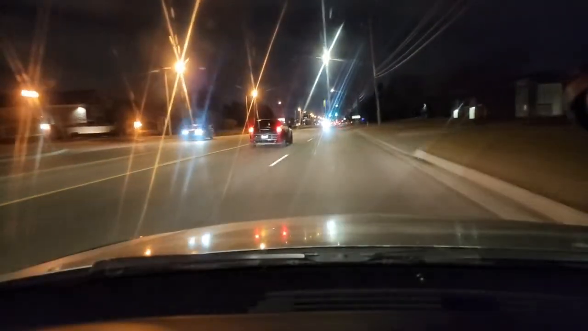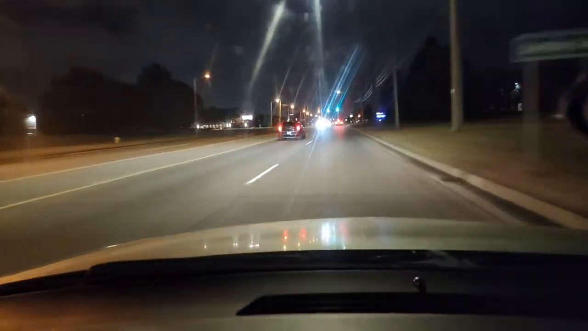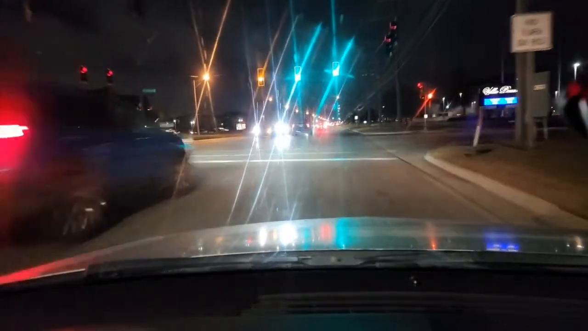At the light, we're going to make a right turn. So about 100 feet, you'll turn on your blinker, and then a lot of you will go too fast and you won't be able to see. So I'm trying to show you what you would do, and then we go right in the first lane.